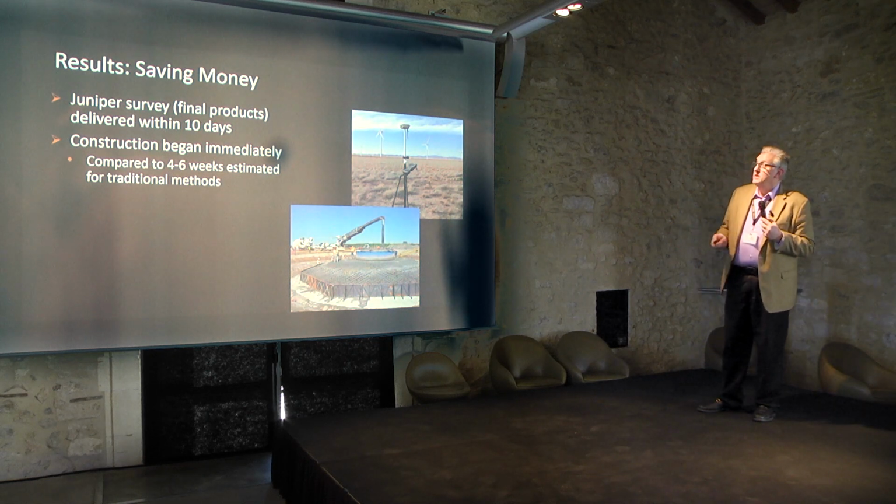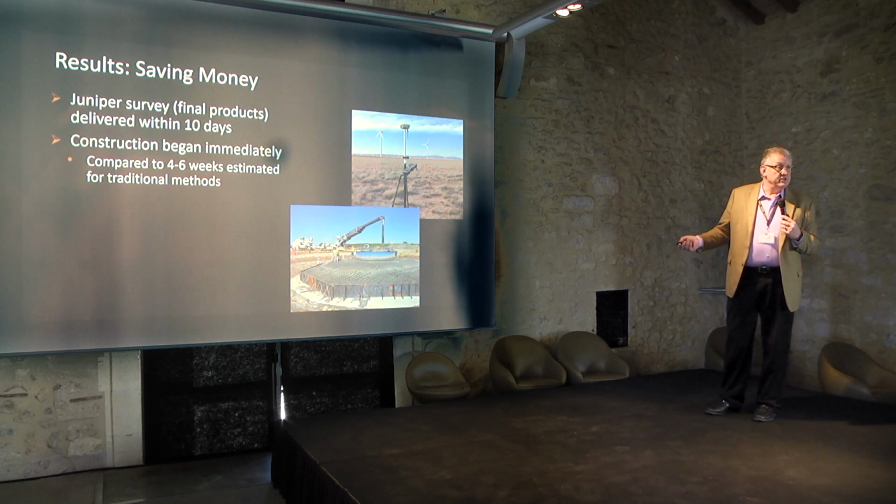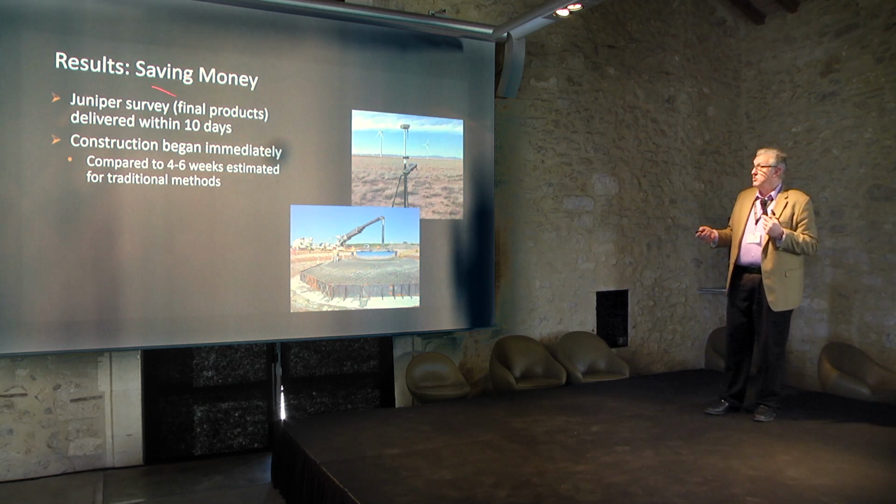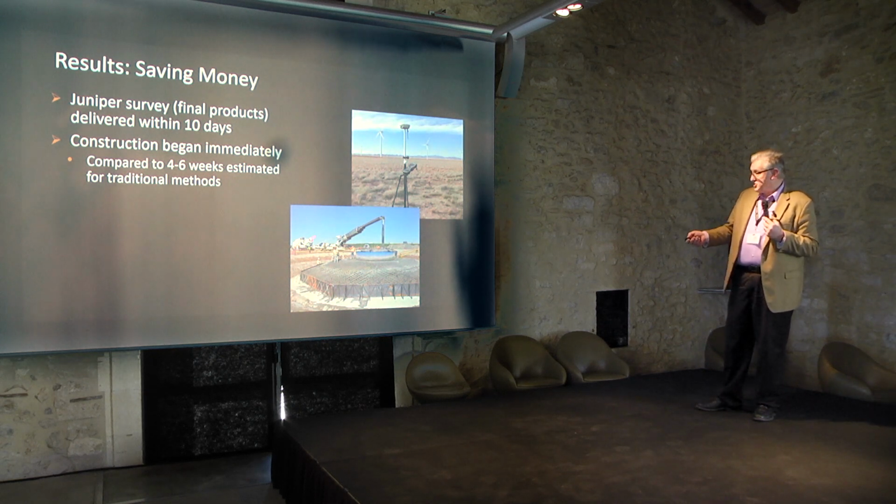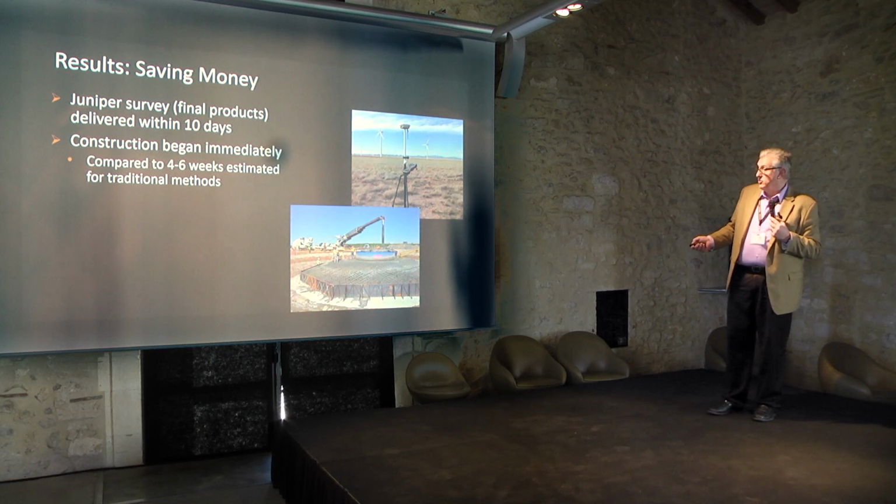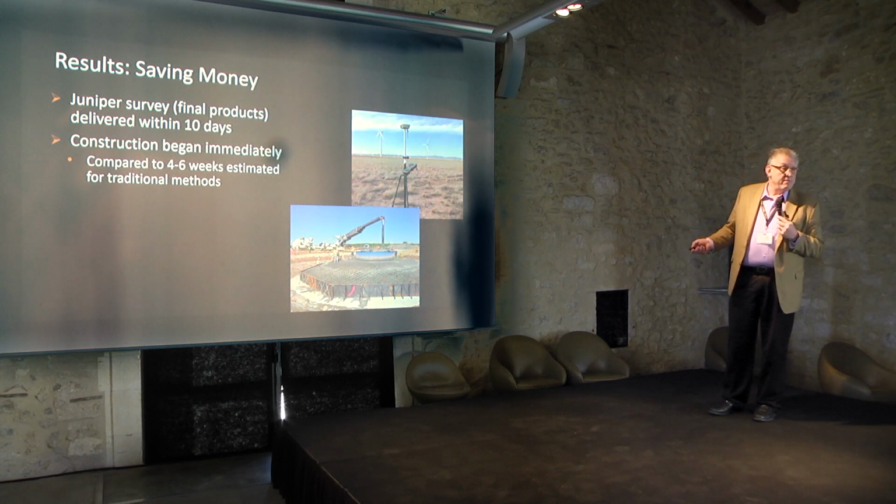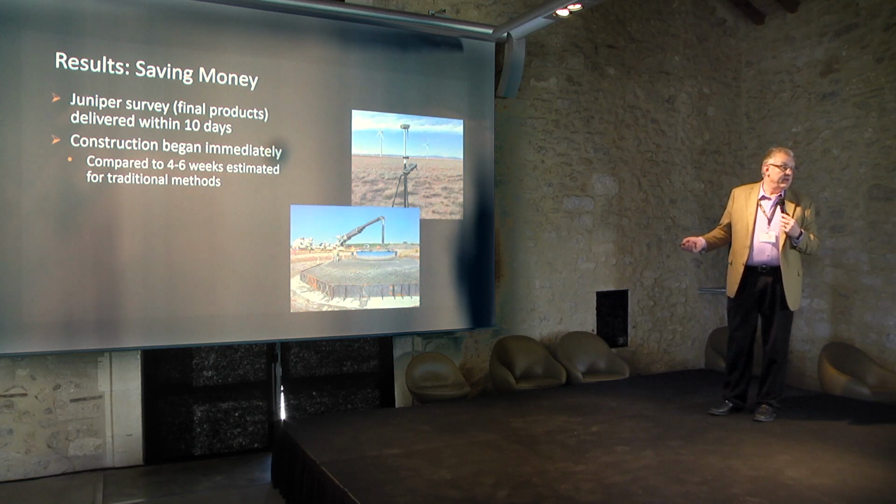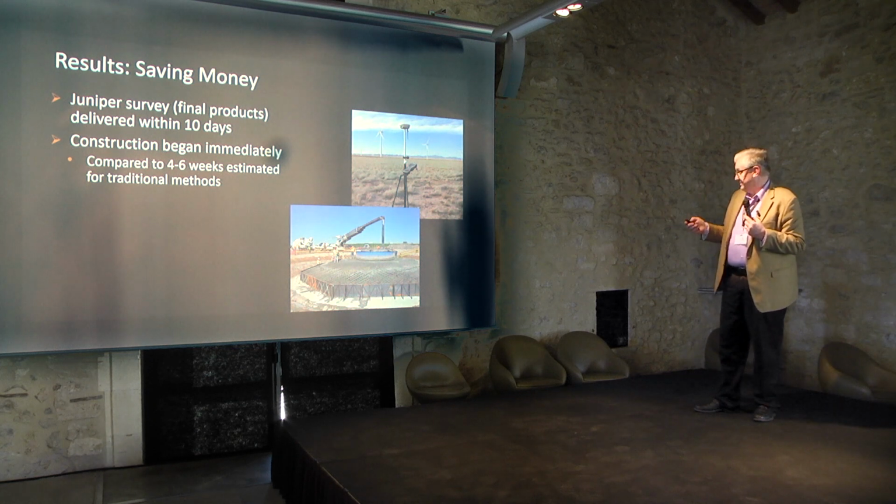So in this case, the results: saving money. They were able to get their machinery that they had on site that they were paying for to work within the 10 days. Construction began immediately compared to the 4 to 6 weeks estimated for traditional methods. So this just shows one of the pad sites. It shows you the size of the pad site, and then that gets filled with cement. So you can imagine 92 pads getting filled with that amount of cement. That's a lot. I'd love to have that contract as a cement contractor. All right.